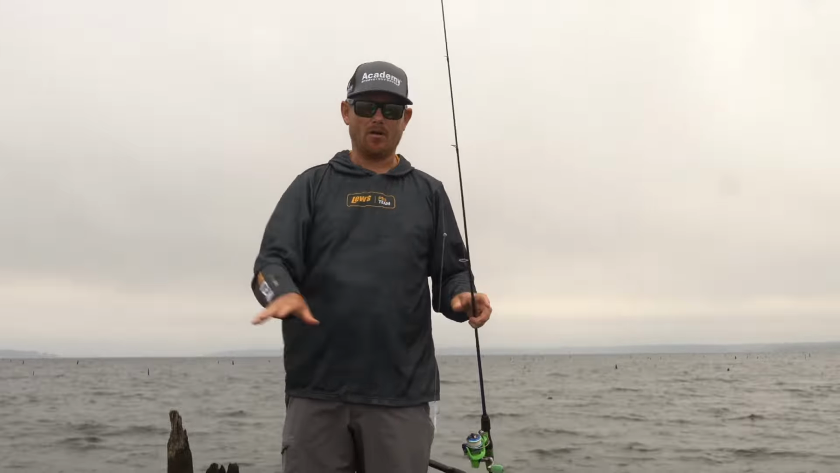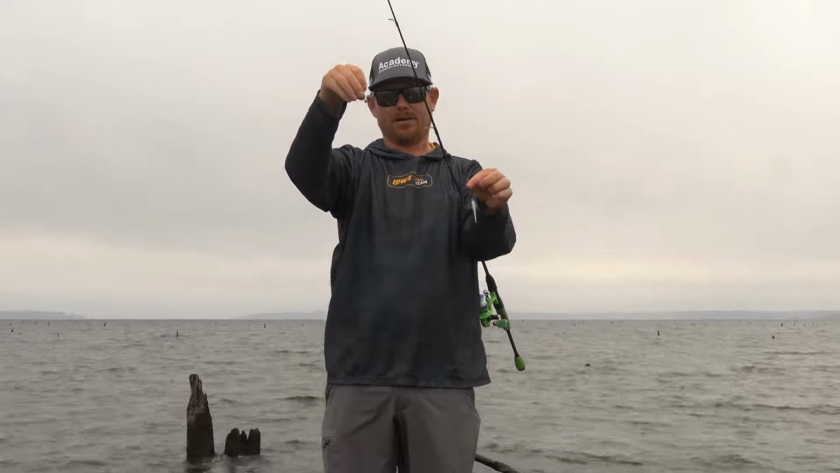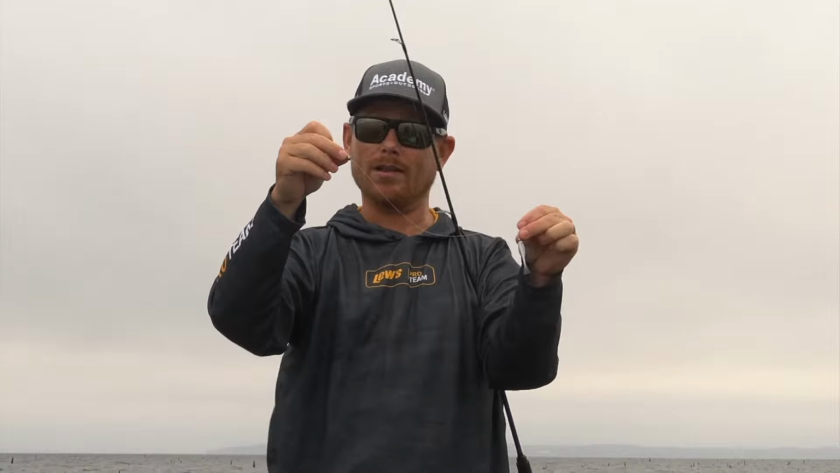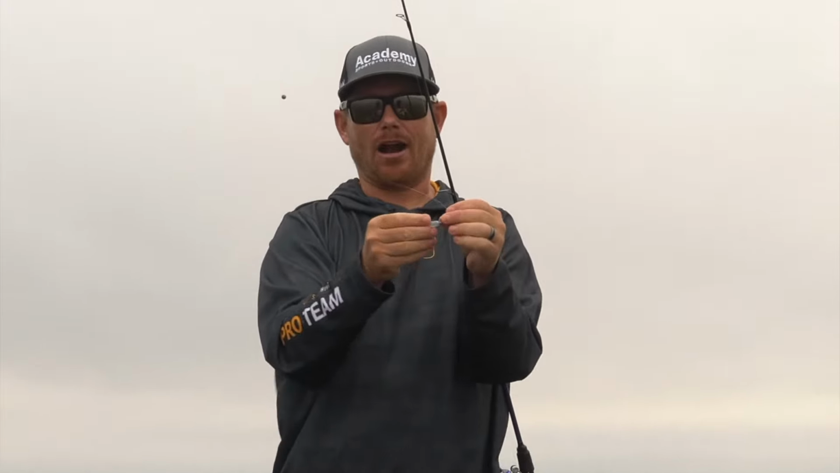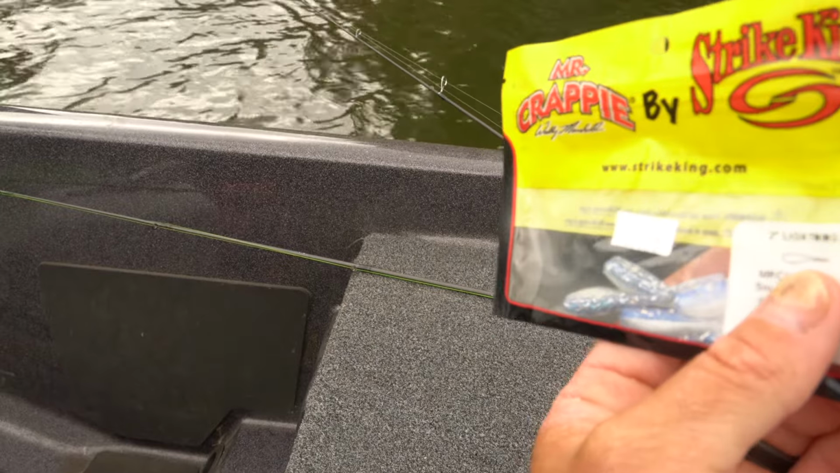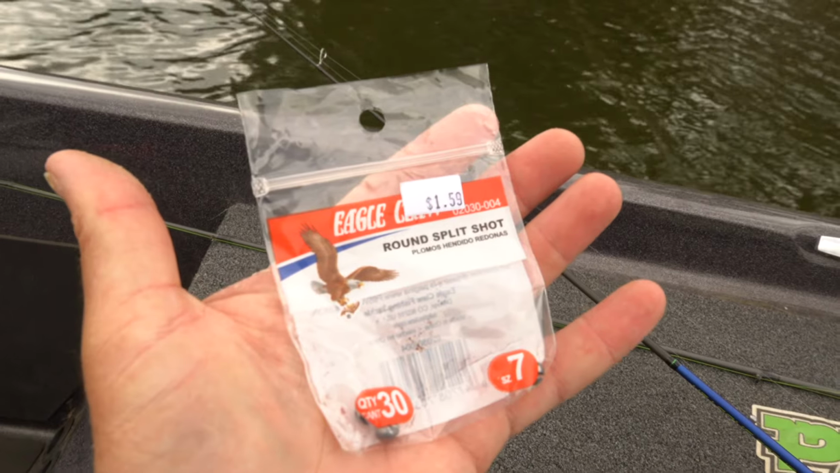I'm not gonna tell you all the baits yet, but as you can tell, I have a split shot here, and I have a really light jig head. This jig head is a 1/32 ounce jig head with a Strike King Lightning Shad in the blue ice color. But this is a number 7 split shot.